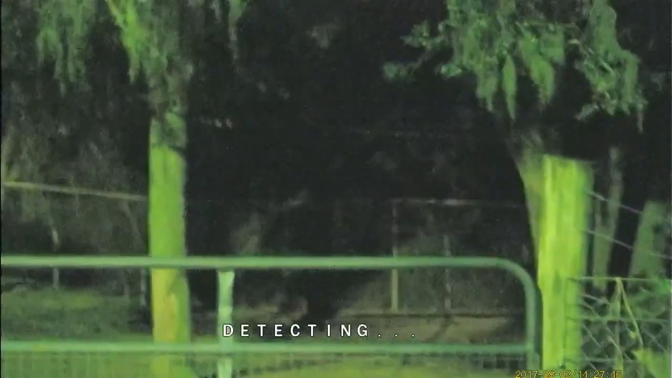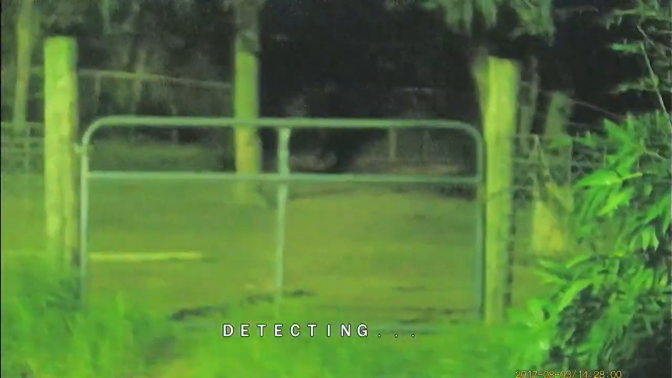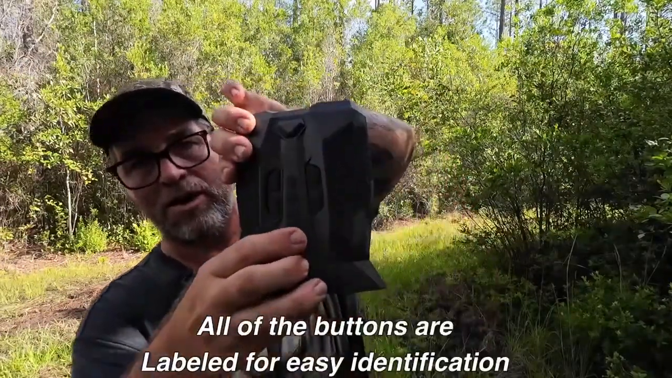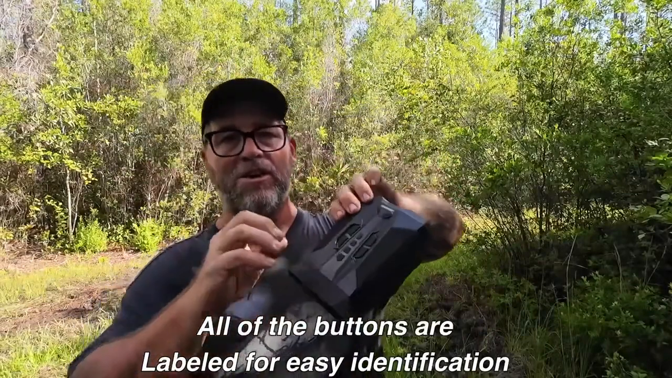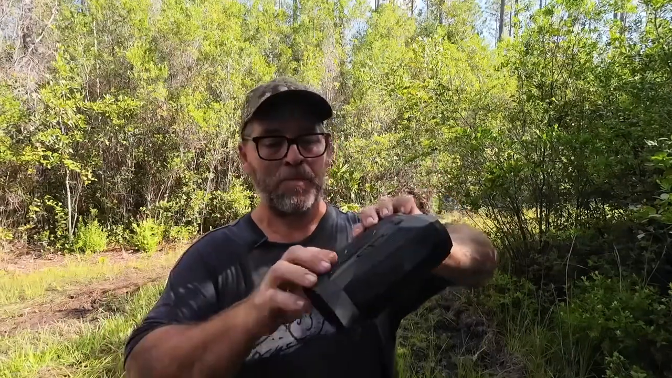Now, to use that twilight mode, that starlight mode, when you power it up right there at the end of the day, and it's not quite fully dark out, but it's not light out either, you do not turn on your IR light. Your IR light is right here. That button, you click that button, it goes into your night recording mode, and it turns on the IR. That mode is black and white.